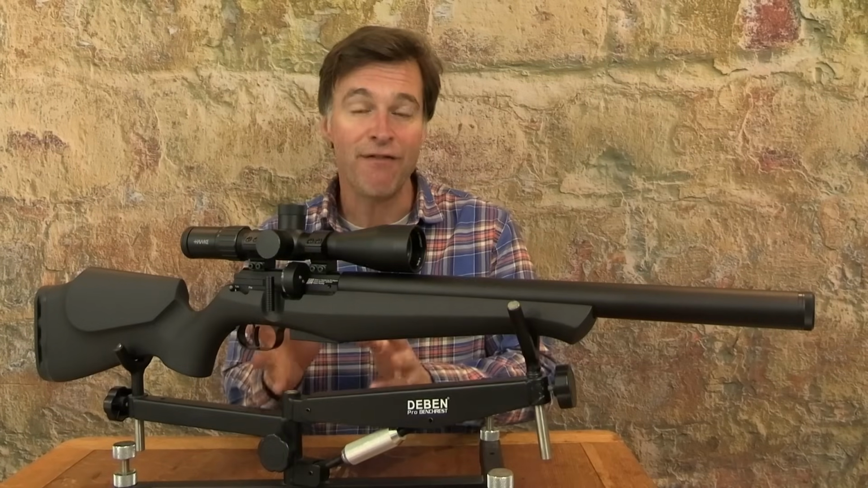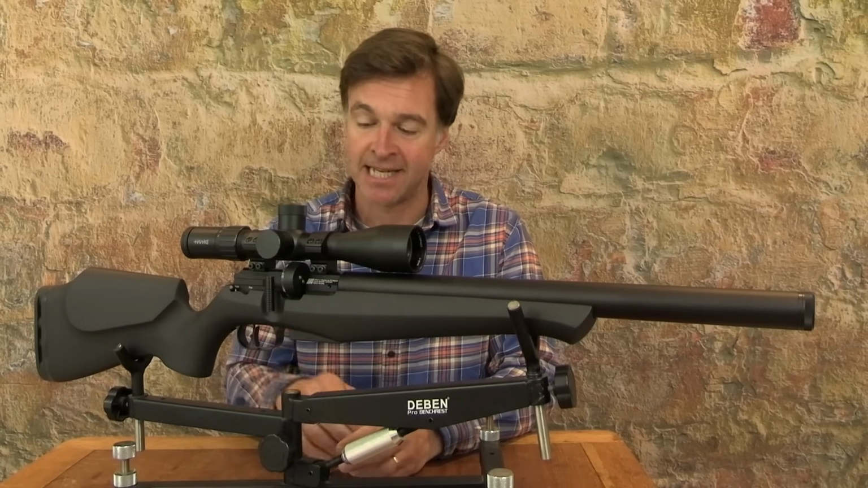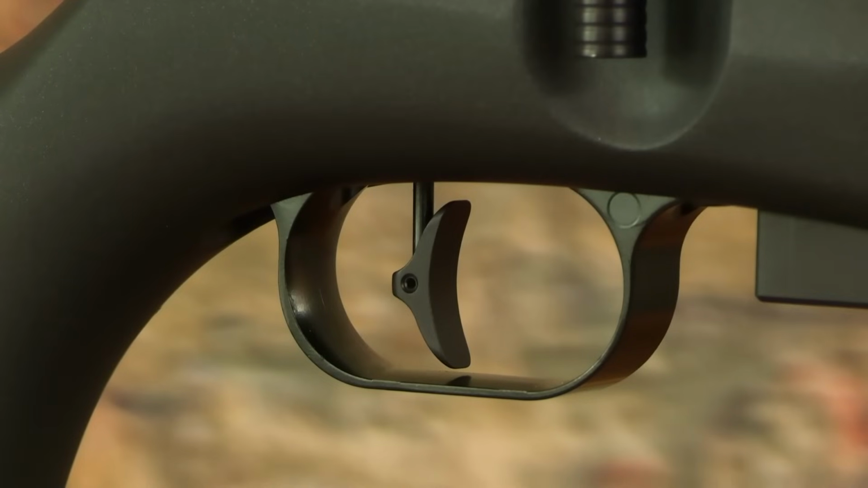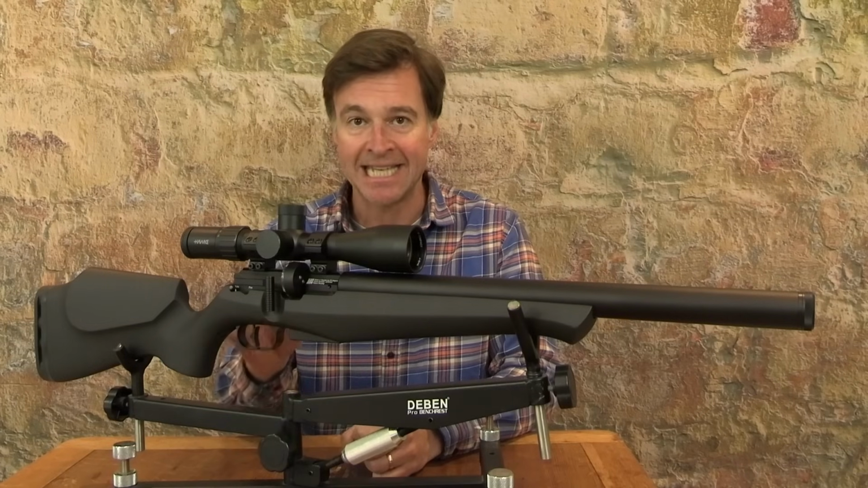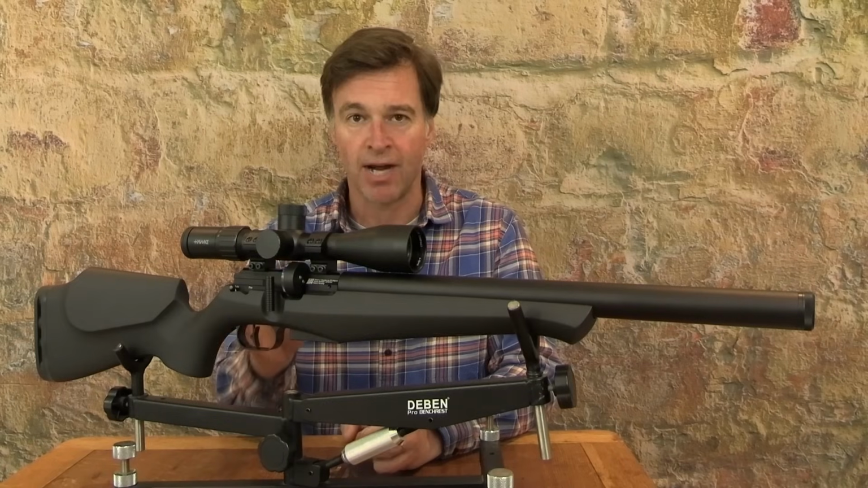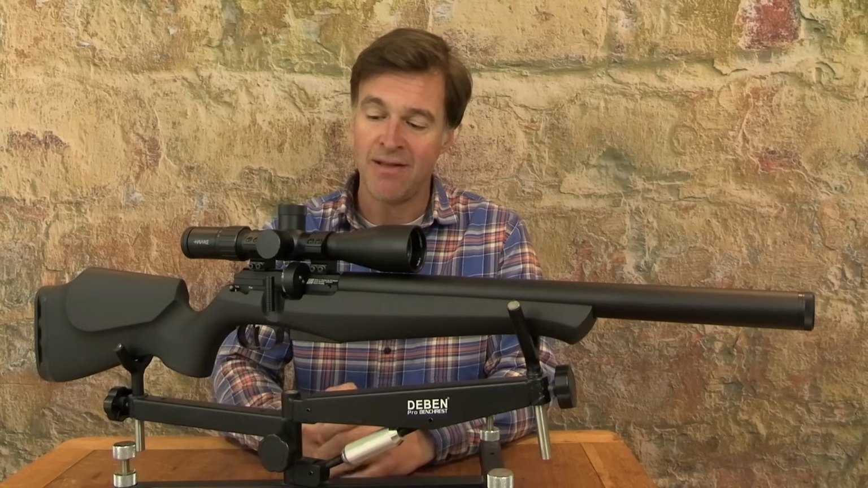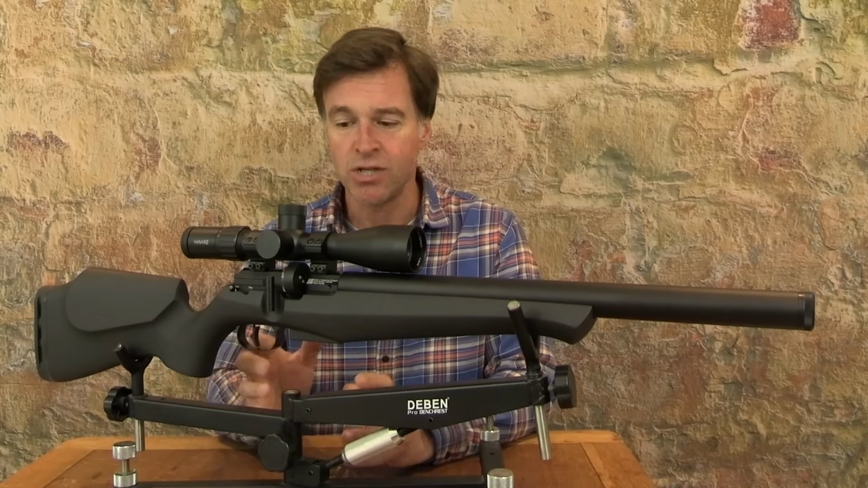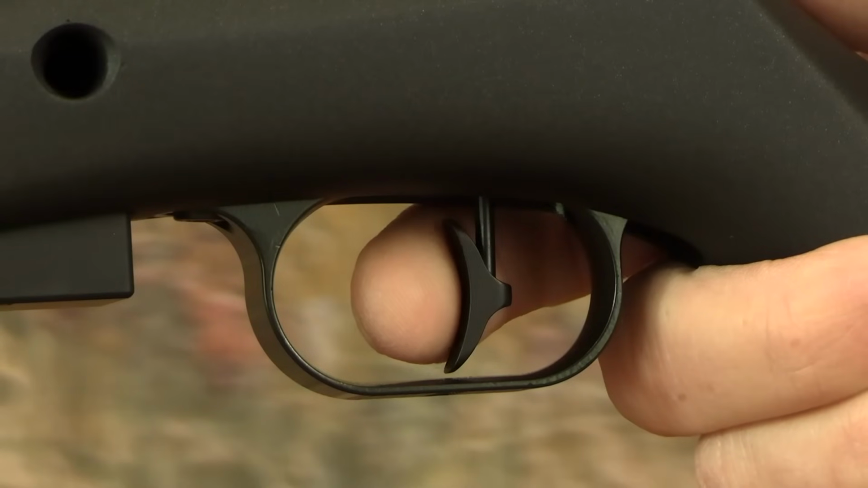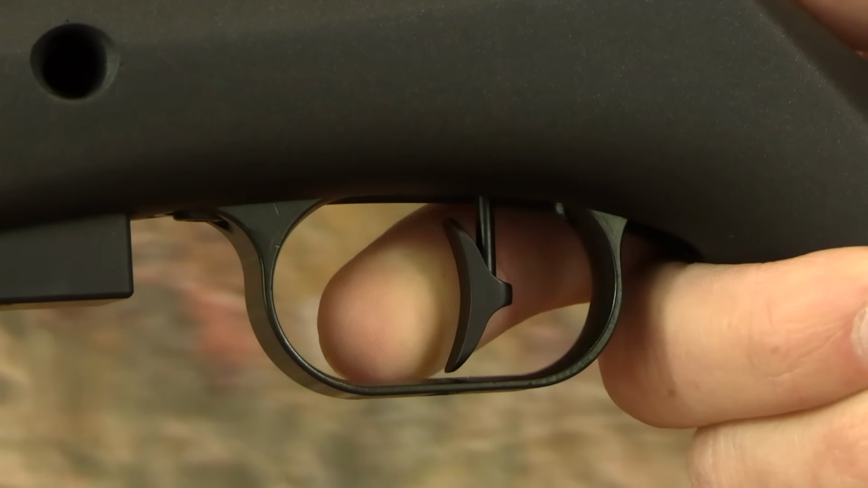Now, I'm very fussy about triggers, and I really like the two-stage unit on the DRS. Now, the blade is a really nice match type design, and that can be adjusted for height and angle. Now, there's also adjustment for the first and second stage of the actual trigger mechanism, but I've got to say that this one left the factory absolutely spot on, just as all triggers should. Now, the first stage is relatively short, but it comes to an obvious stop before a crisp, utterly predictable and completely creep-free second stage break.